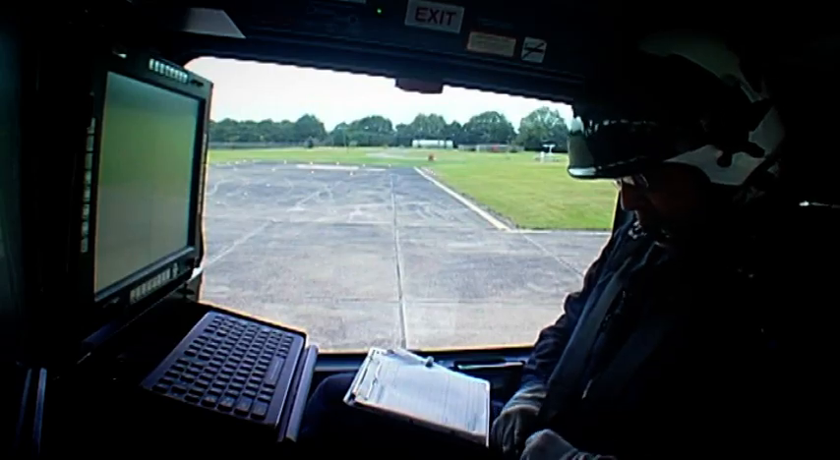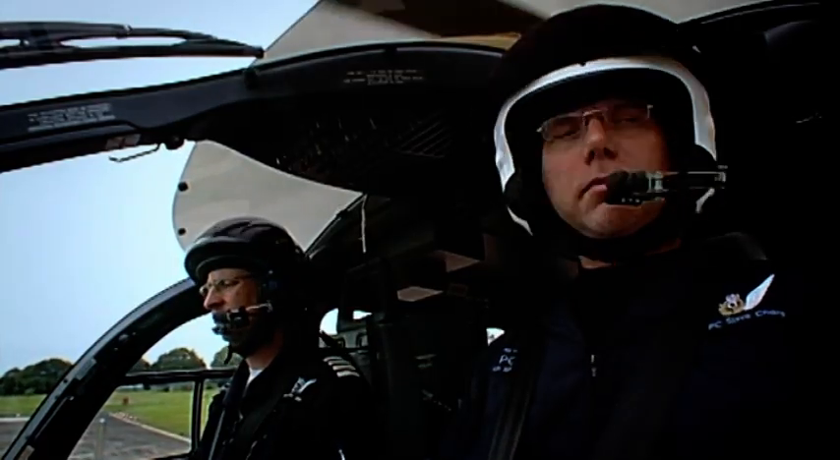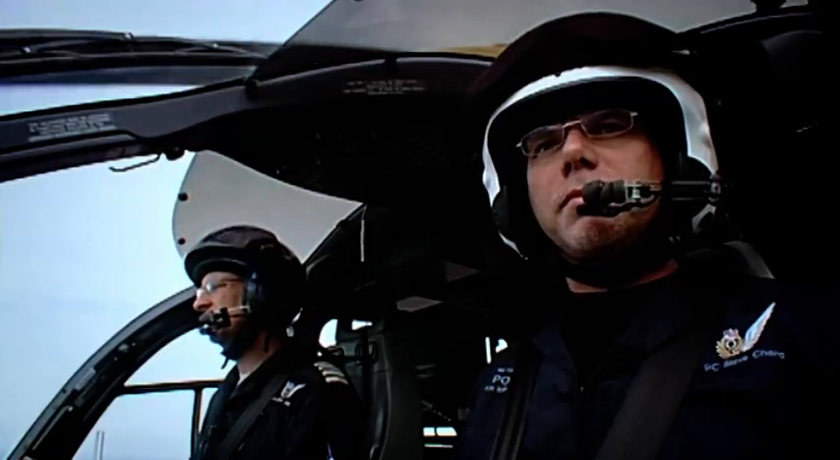State switch. He's on. Controls are unlocked. Landing lights on. Secure. Clear to right. Rear, we're ready to go. Where are we going, by the way? We're going towards Heathrow. Do a security check there first.